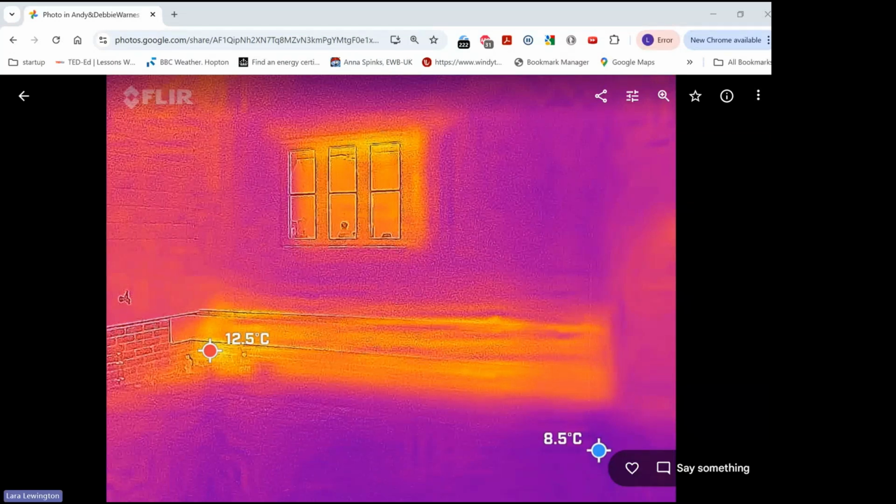So I think the yellows and oranges are the warmer sections, aren't they? Yeah. So we were wondering why the heat is that. Could that be because the house is built on a slope and the damp-proof course is therefore higher, being on the downward side of the slope? No, it wasn't on a hill, Roger. Okay, but good thought, thank you. No, it was like this all the way around the house.